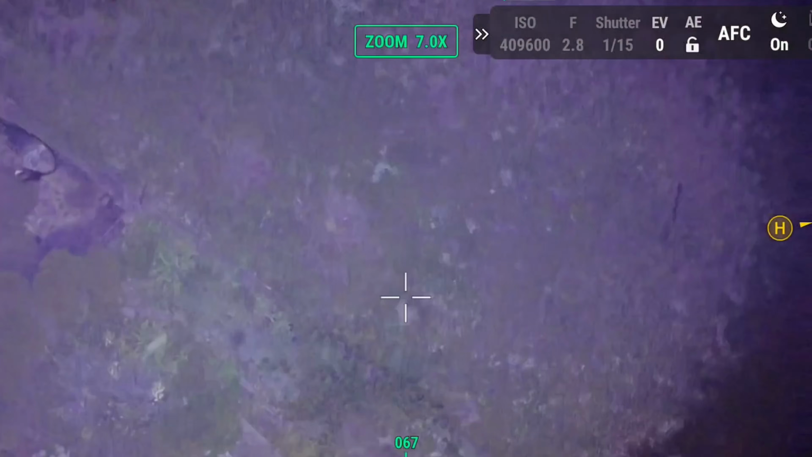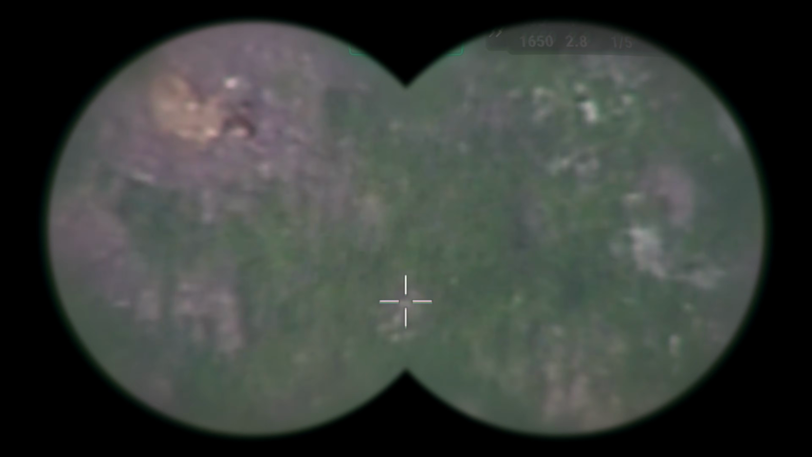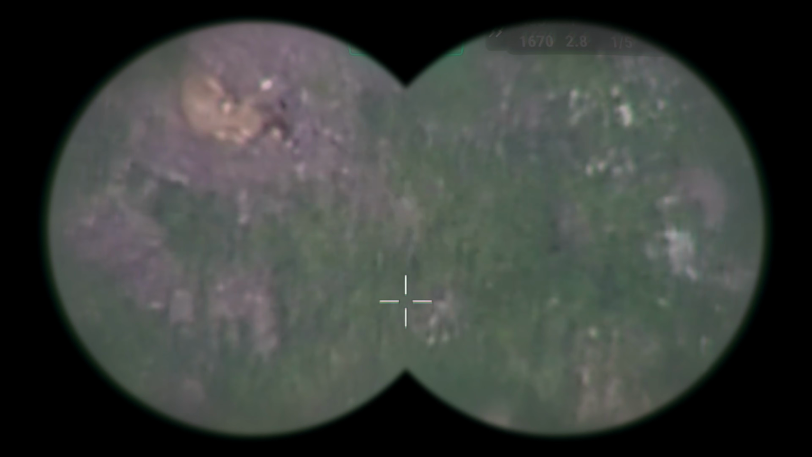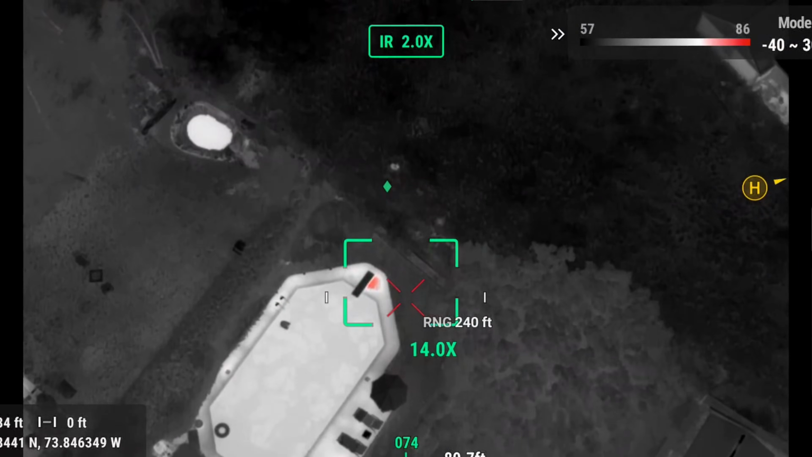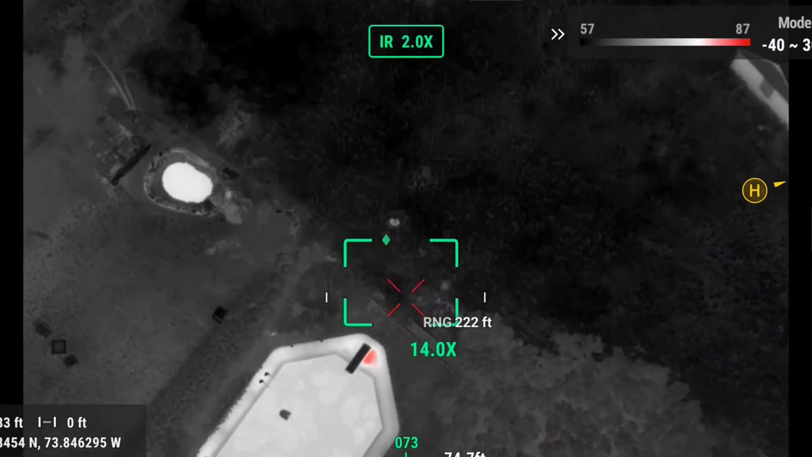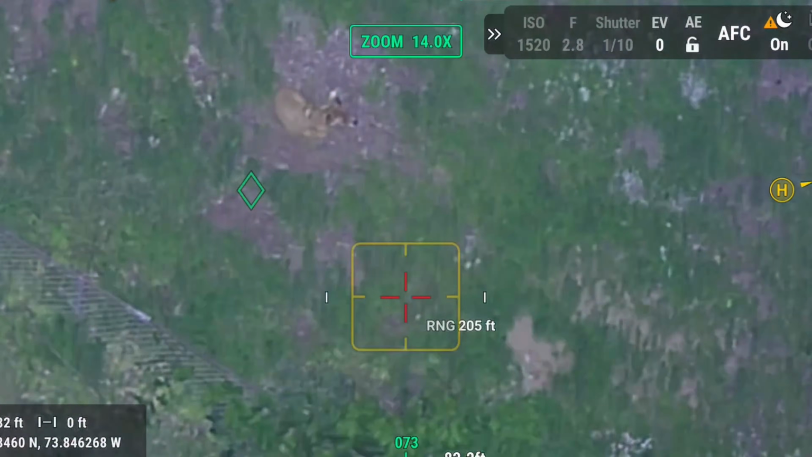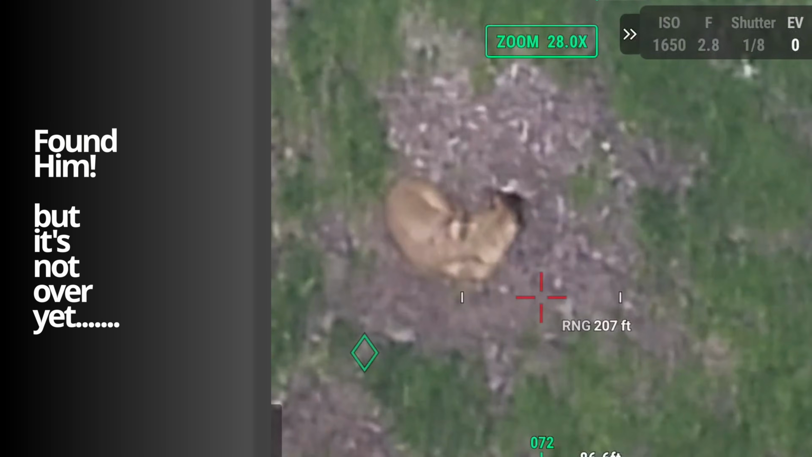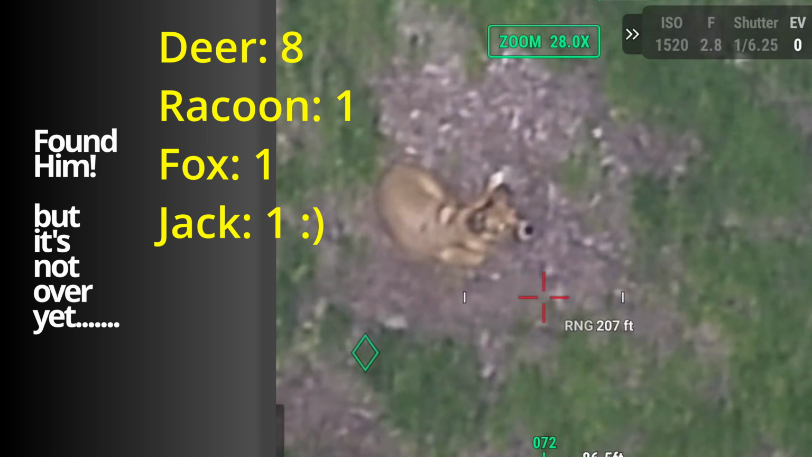And finally tucked in the corner of someone's backyard. Same color as a deer, but something's a little special about this one. In for a closer look. That looks like a dog. Is that him?